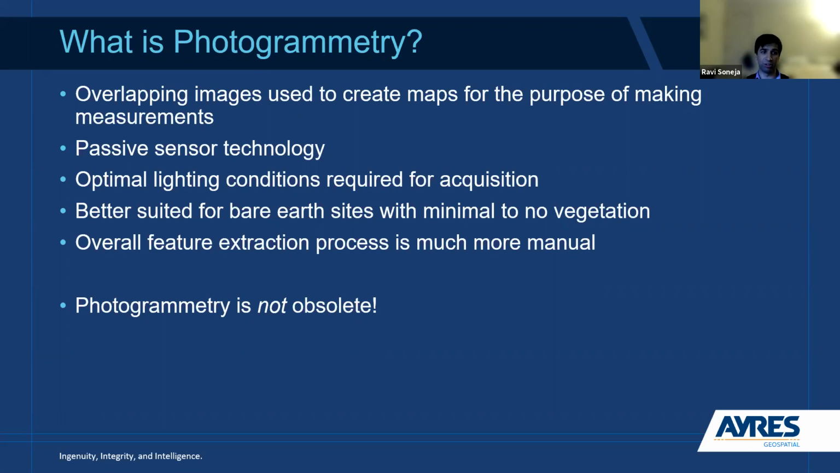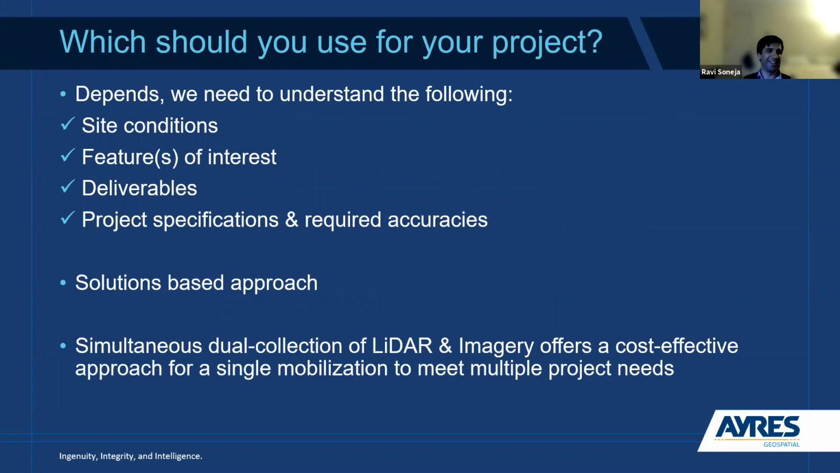It can actually be an extremely cost-effective approach for a bare earth site with little or no obstruction of the ground surface. So, I think we talk a little bit about LiDAR and photogrammetry and some of the advantages and maybe disadvantages depending on how you look at it. And the question that usually comes from that is, well, which one should I use for my project? And the answer really is it depends.